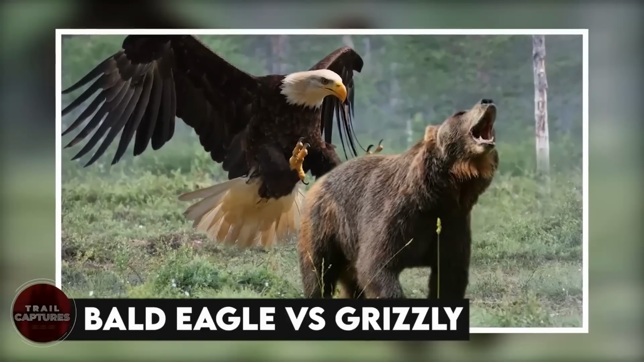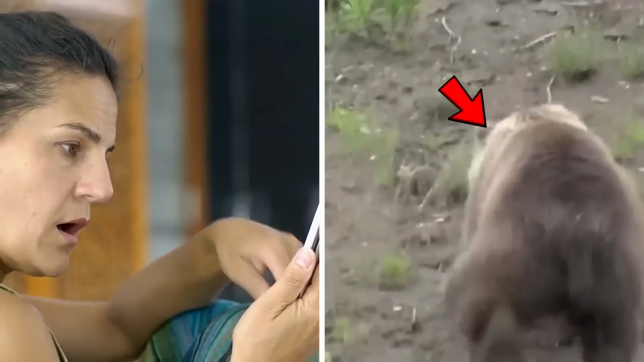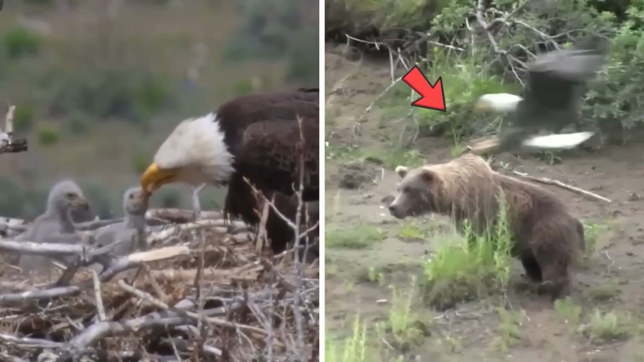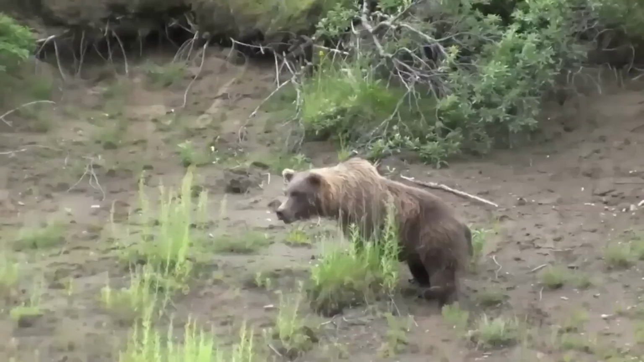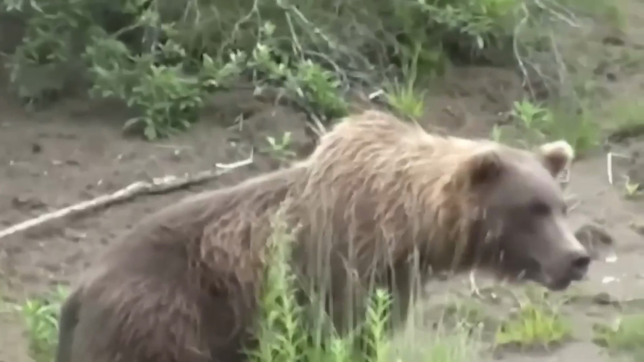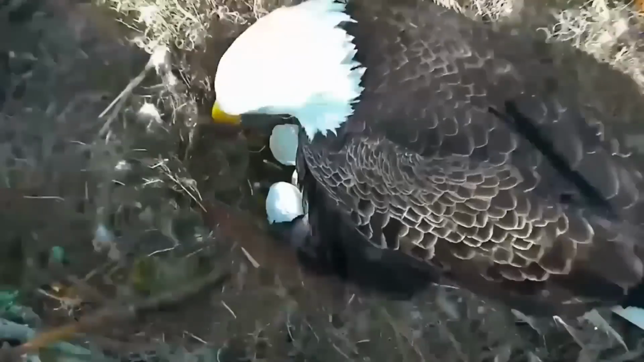Bald eagle versus grizzly. This is the most worth-seeing sight when a bald eagle swoops down and hits a bear. The bald eagle was a mother of very young eaglets, and the bear was about to reach the nest. The bald eagle could not control his rage, so he overpowered the bear and attacked him. The bear was shunned for some time. It is never advisable to go near a nest, especially in spring, when baby birds have just hatched.